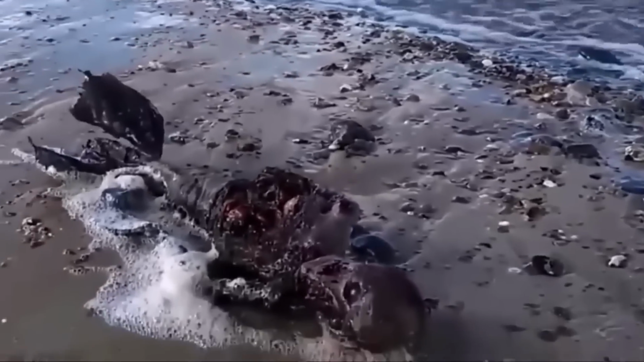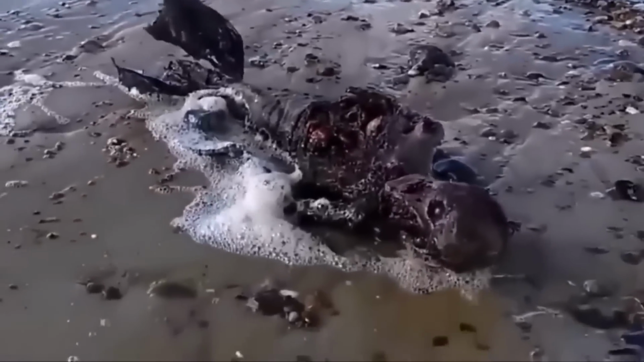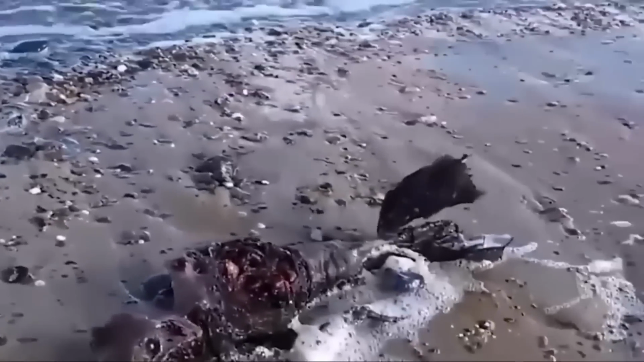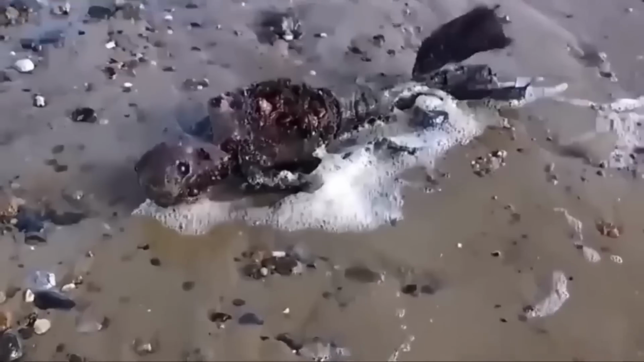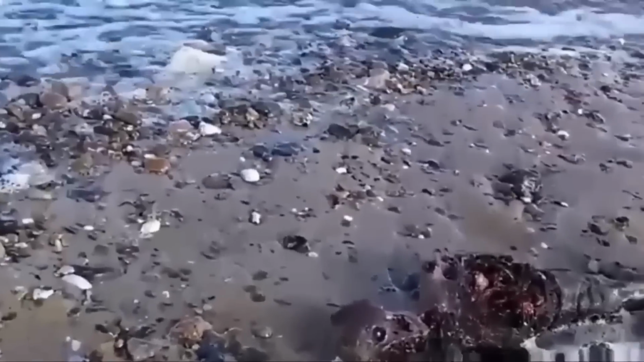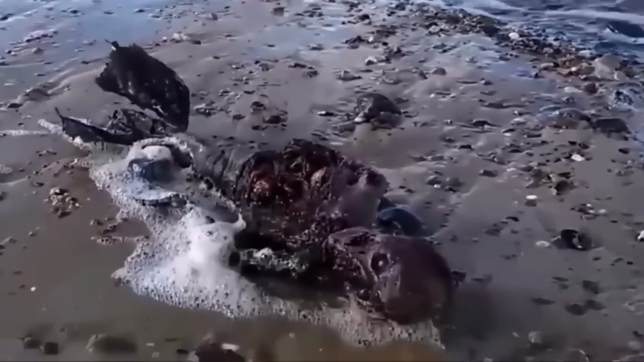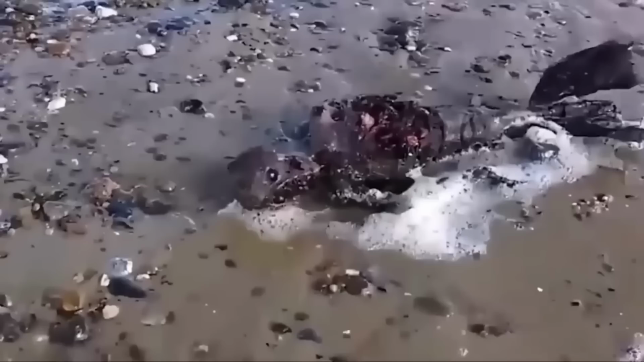The one skeleton is in pretty bad shape and missing a few ribs. This is possibly due to being flung up against rocks, or it was the cause of death when this creature was still living. Some skeptics suggest that they are the remains of seals, but the skulls look remarkably human. Do mermaids exist? What do you think?